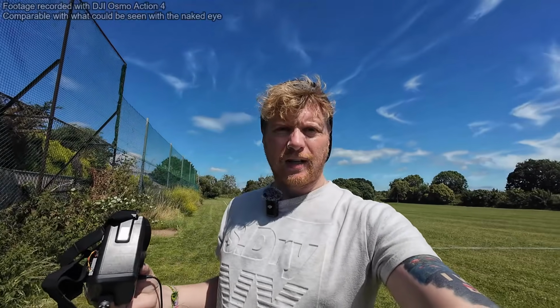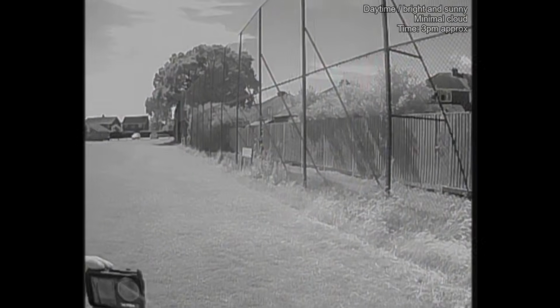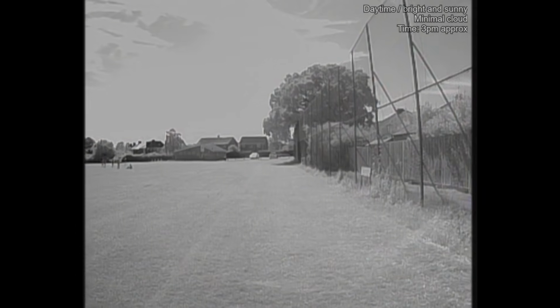Now, hopefully you can see it is the middle of a nice, bright, sunny day. It's the middle of summer, it's 3 o'clock in the afternoon. You're never going to get brighter conditions than this. So let's now have a look and see what the Infra is like. I've got the goggles powered up and I've got the DVR recording. Let's now have a little bit of a look.